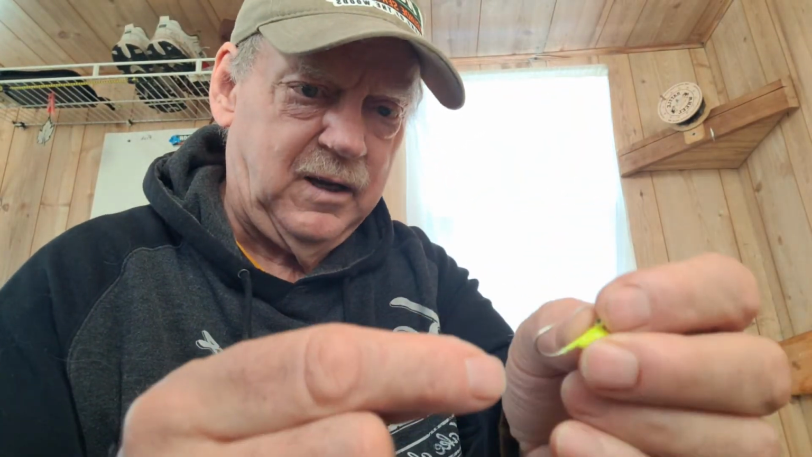I think the hooks on everything that I use in the wintertime are small. And to hook a dead frozen shiner minnow on the hook, you've got to go through the mouth, out the gill, and through the back. Well, these hooks are way too small to hook them that way. And if I just hook them through the head, they fall off and they're gone. It's only for ease of keeping the bait on the hook.